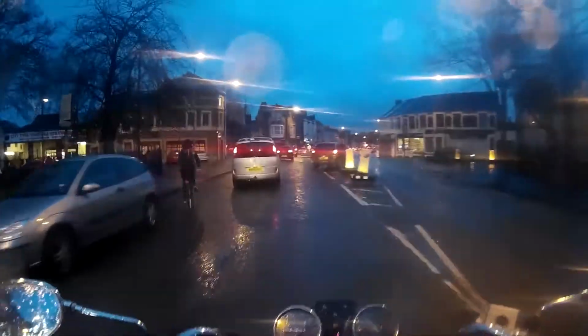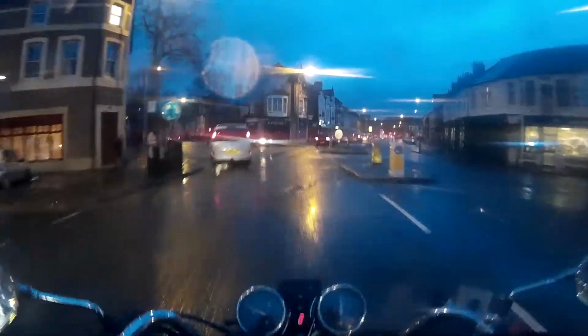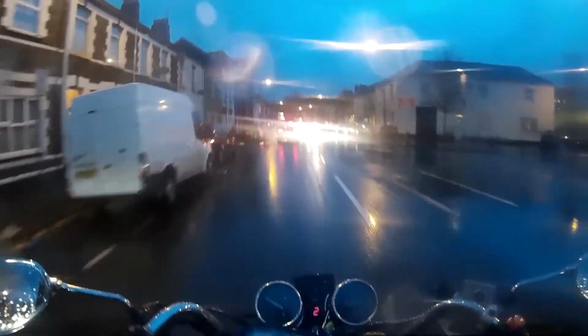Ah, dear. That guy seriously cut up on a red light, didn't he? And he nearly swung into that cyclist, didn't he? What a dick. Oh, well done, buddy. You moron. Cardiff, bad driving. Oh, dear it is. It isn't so.